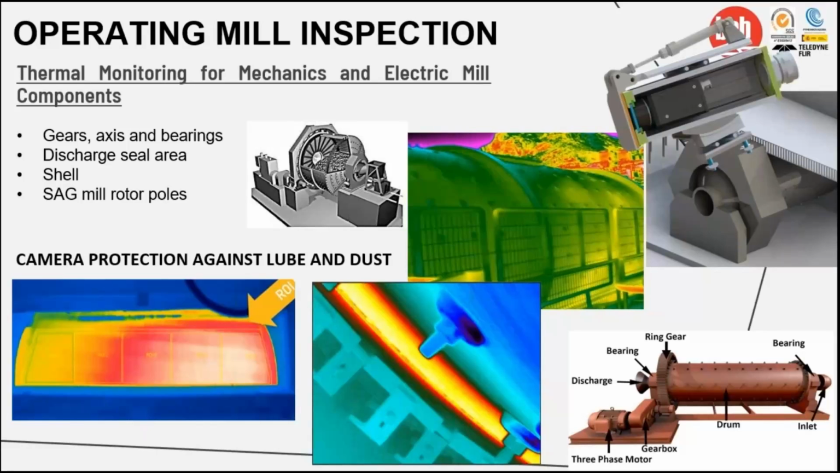We primarily focus on analyzing SAG mills and ball mills. In the case of SAG mills, we can analyze the ball per section. We have high-speed cameras with which we can analyze each of the poles and determine if there are any temperature discontinuities in any of them and in which one specifically. In addition to this, we can also determine temperatures and detect thermal discontinuities in the pinion gear section. This is for both SAG mills and ball mills.